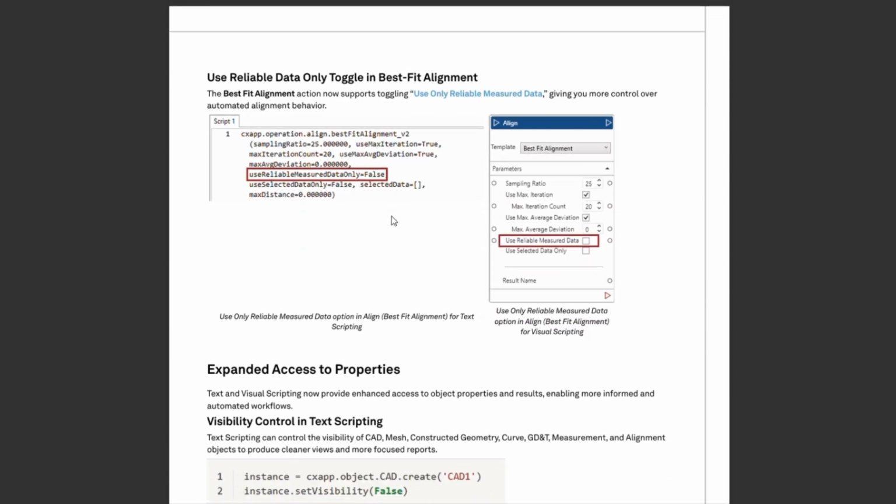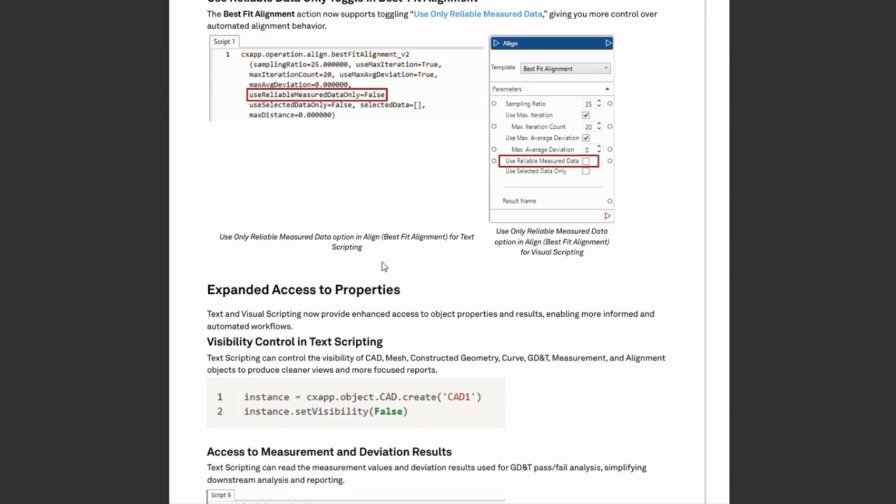One that I'm pretty happy about is the use reliable data only for the best fit alignment. This allows you, if you have scan data that is messy, dirty, or maybe has some warpage in a particular area, when you're doing your best fit alignment, to control what data or what input you want to use for that best fit. So you can omit those areas that you don't want to be used for the best fit because maybe it's way far out and you just want to use some more reliable data. It's very, very useful. I use this all the time inside regular Control-X, not when I'm scripting, but now you can do it in both.